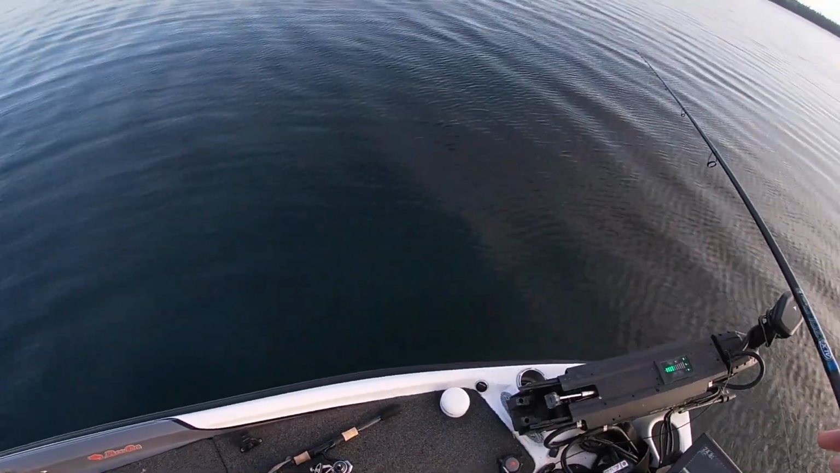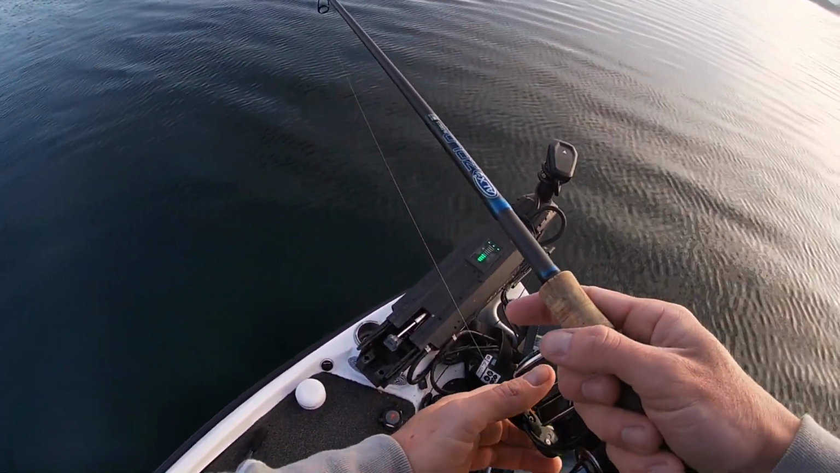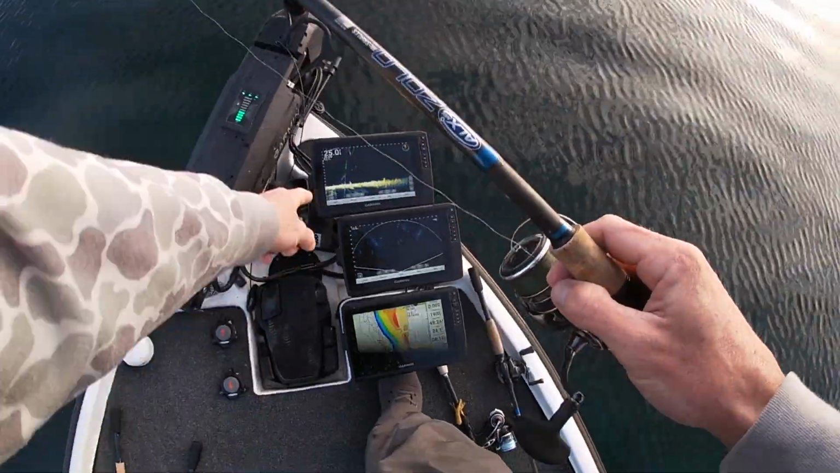We got a little bit of a breeze starting to kick. There's a fish right on that single rock. I'm gonna put my jacket in here.